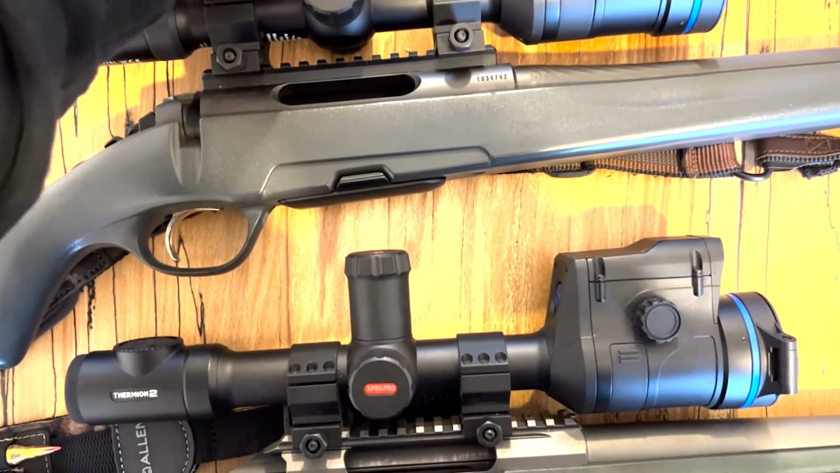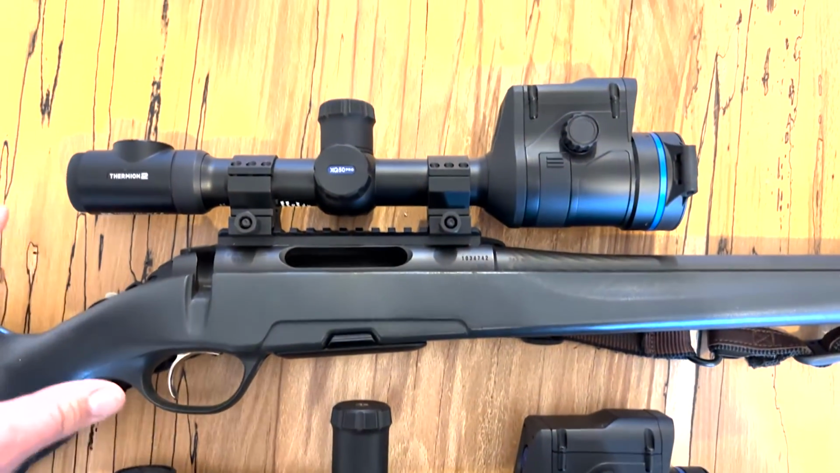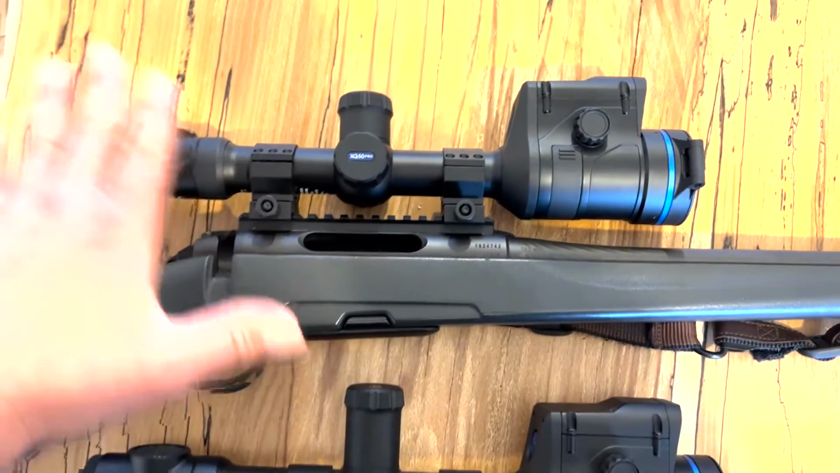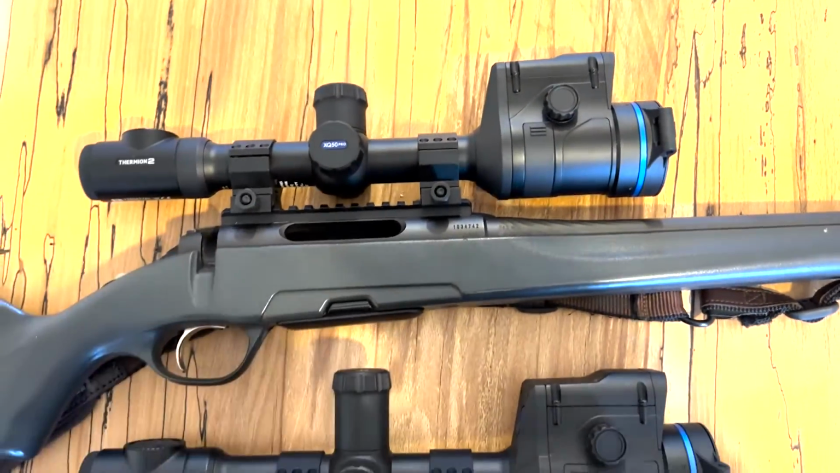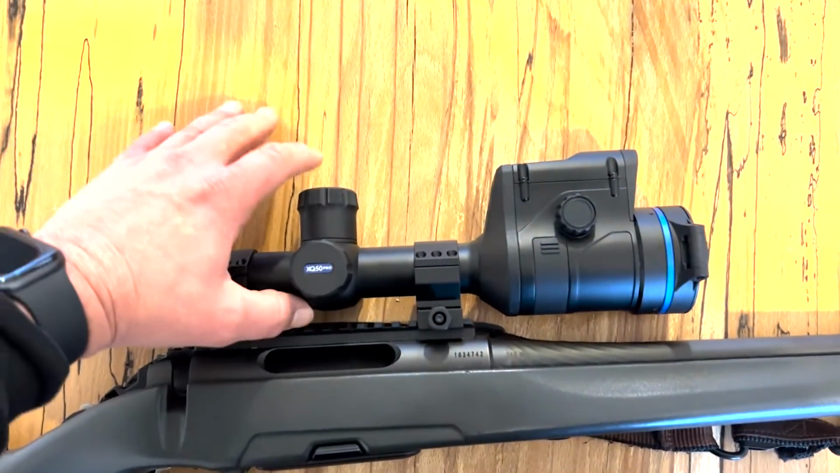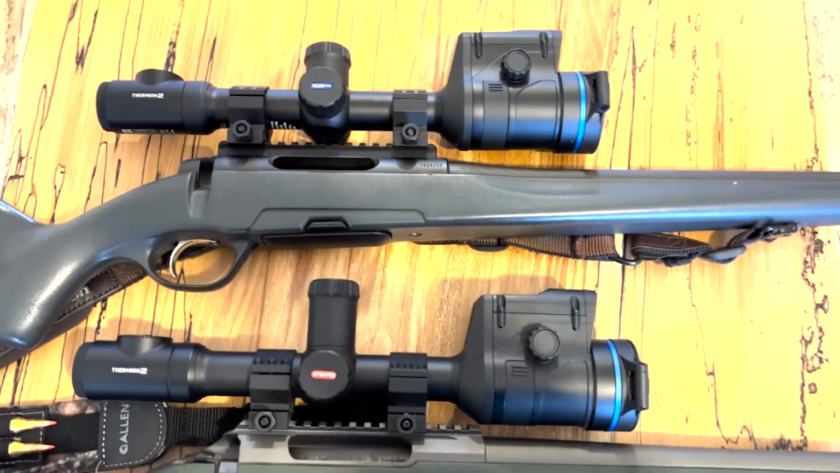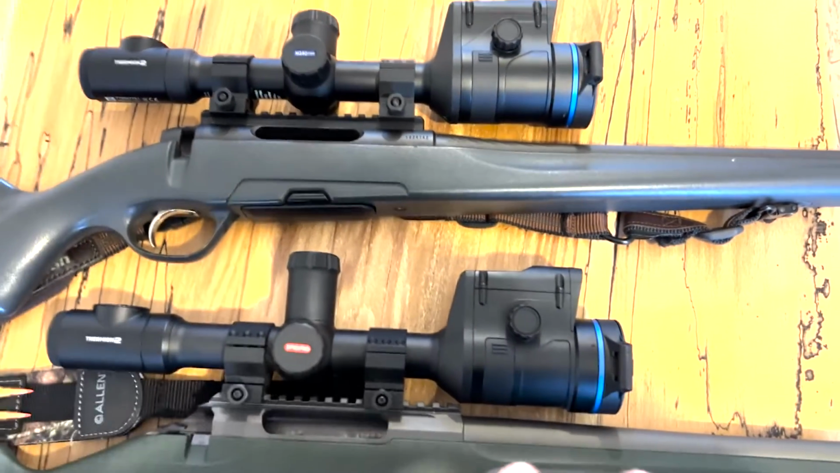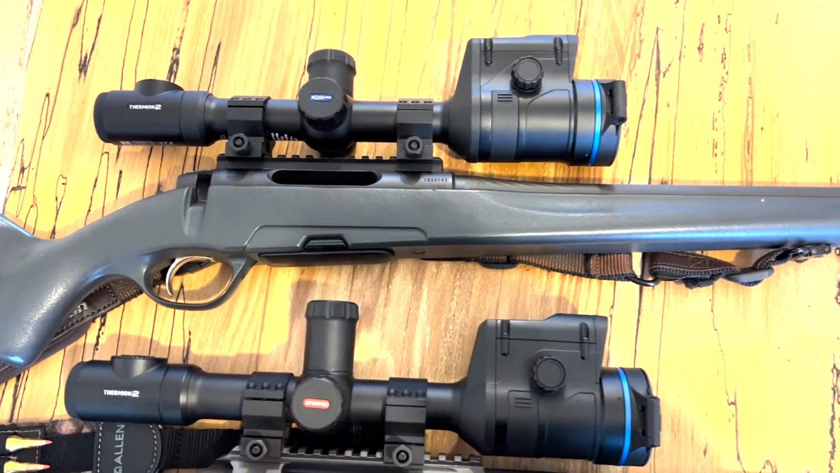The reason I use the bigger battery clearly is more runtime when I'm out hunting. These are both interchangeable, and both scopes, when they come, will come with an APS-3 and an APS-2 battery compartment, but it comes with an APS-2 battery. The specs itself I'll go through in a minute, comparable, but visually there's nothing different in the scopes and the build state.